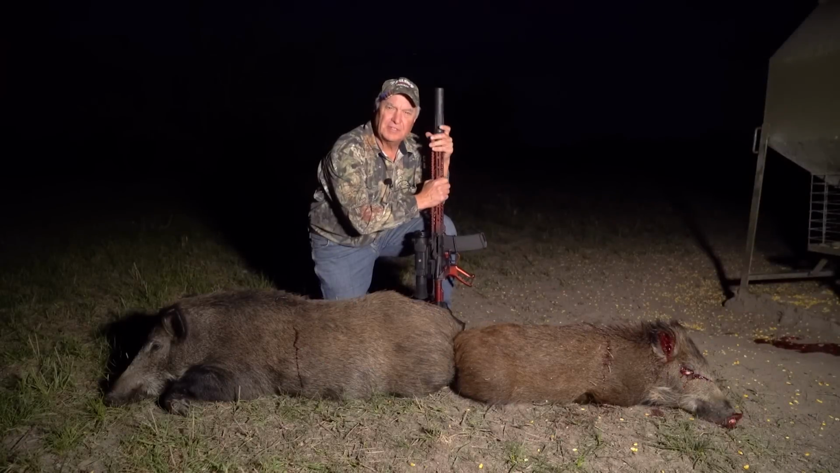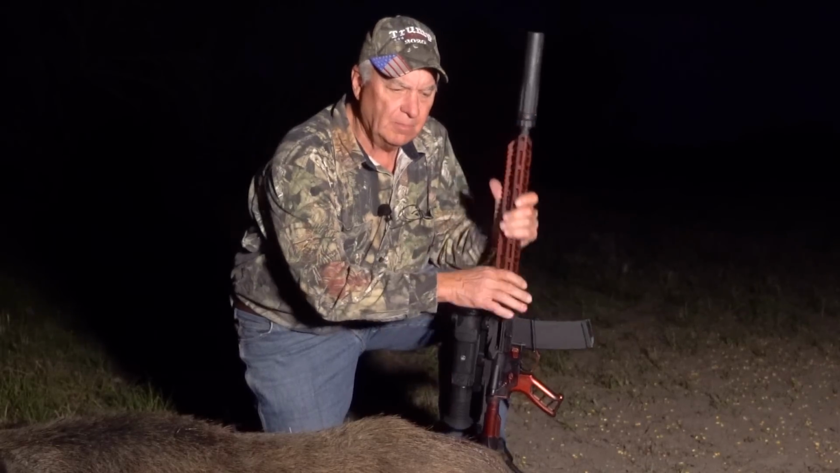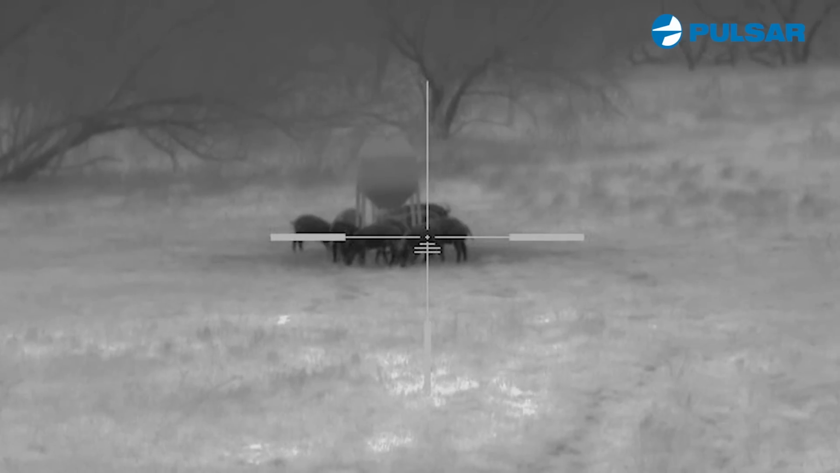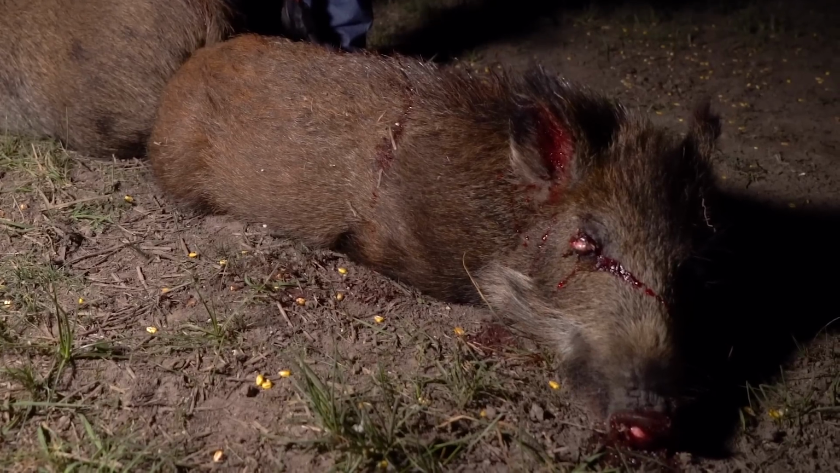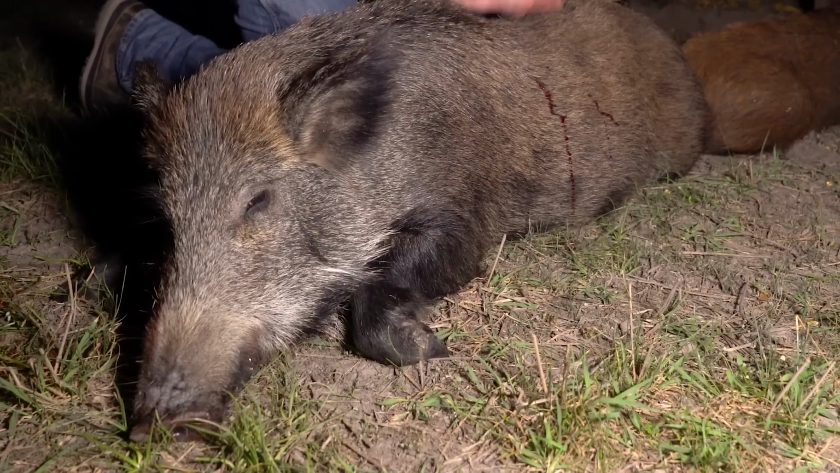You know, after setting these guys up, I realized that the one thing I have difficulty with when I'm using a thermal scope is determining size. I had no idea this hog was as big as it was. I mean, that's a perfect eater right here, the smaller one, probably about 50 pounds, but this guy right here probably about 120, 130 pounds, or this girl, I should say.